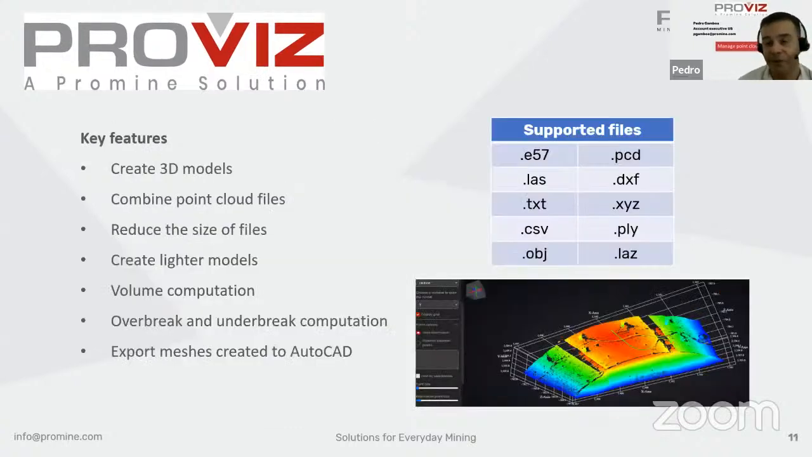Okay, some key features of Proviz are that it creates 3D models. It can combine point cloud files. If you have several point clouds, you can upload them all and combine them in one file. It can reduce the size of the file, which is very convenient because, as everybody that has worked with this type of files may know, they tend to be very large.